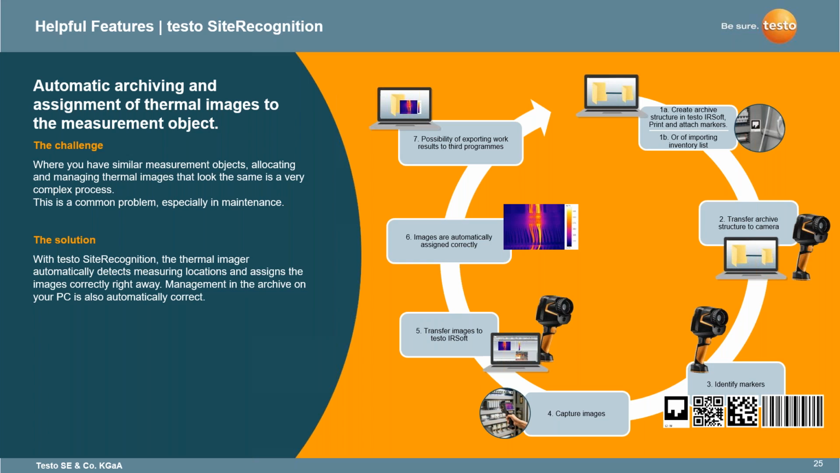And then you also have the ability to export the work results to third-party programs as well. Or again, Testo has their own software, which I understand is a big thing within the thermal industry, actually having good software that you can do post-processing and create your reports with. And again, we're going to cover that software here very shortly.